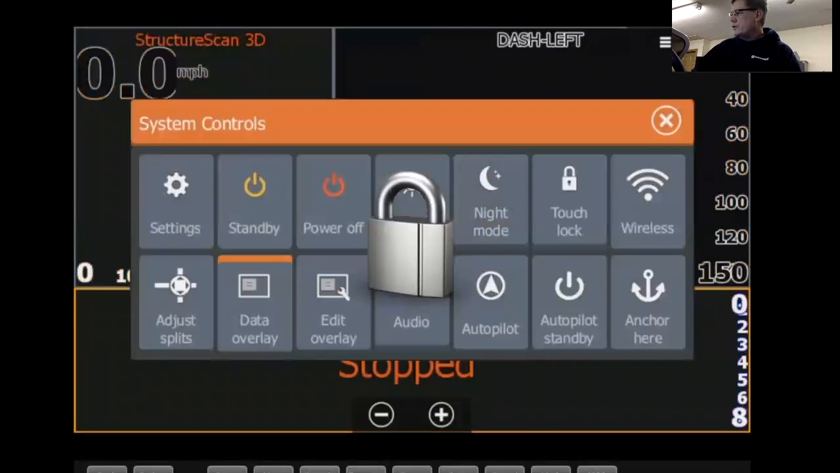Some other things here too. We've got data overlay, and so anyway, this is where you would turn it. If you look at the back here, you can see this is where you turn it, if you want to take all the data overlay off your screen so you just want a wide open screen. You tap on data overlay, and you notice in the background here the miles per hour goes away.